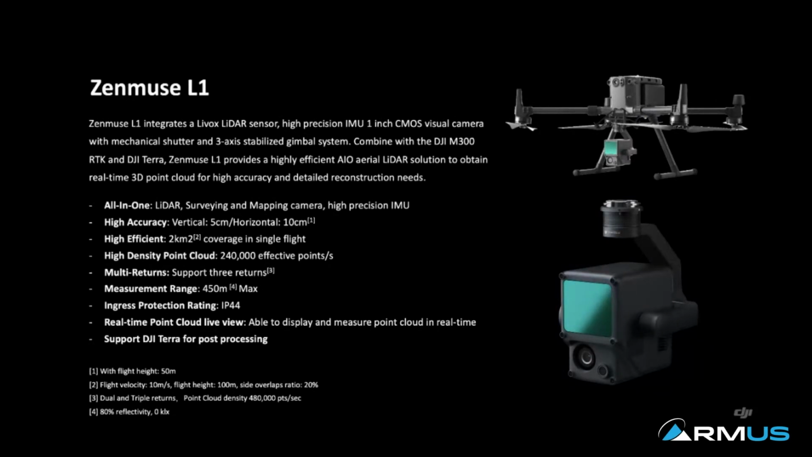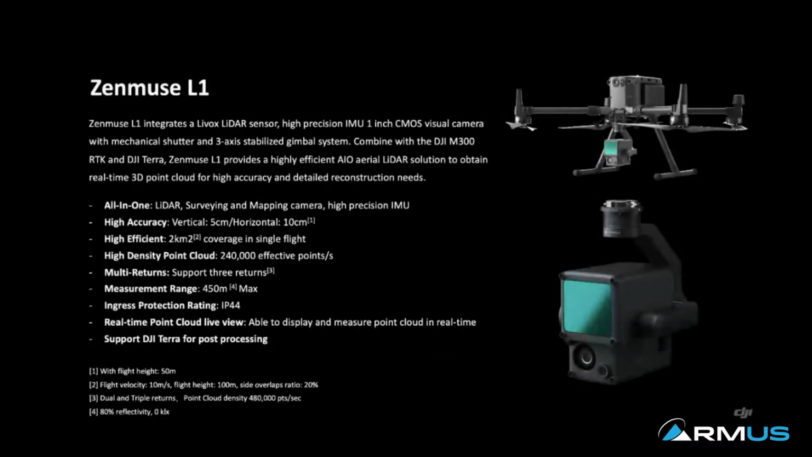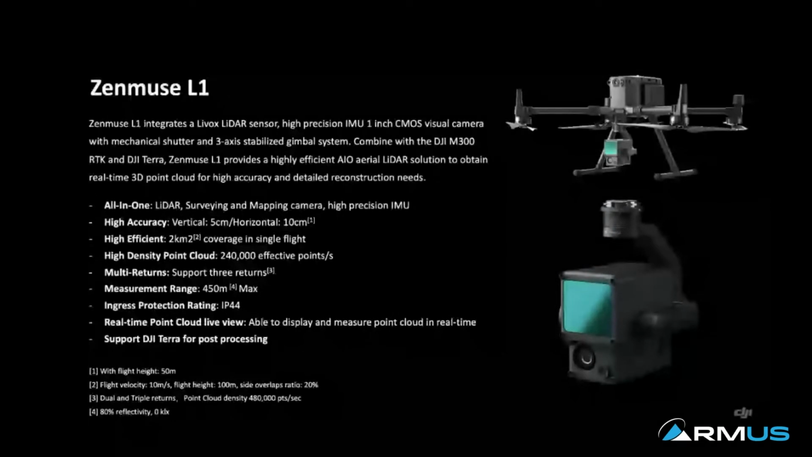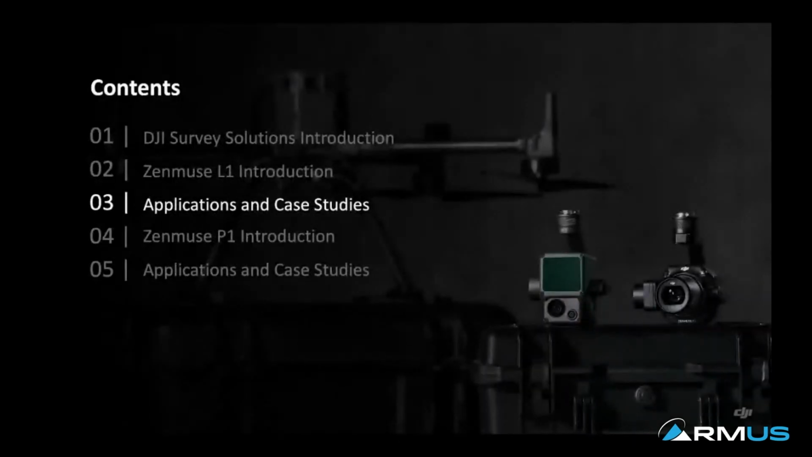So first responders, emergency applications, user can use the L1 to generate point cloud in real time, and that point cloud is in color because of that RGB camera on the bottom of the LiDAR scanner actually capturing the RGB data as well. This is extremely brief. I'm just trying to go through the product extremely briefly, and we're just gonna jump into the applications already.